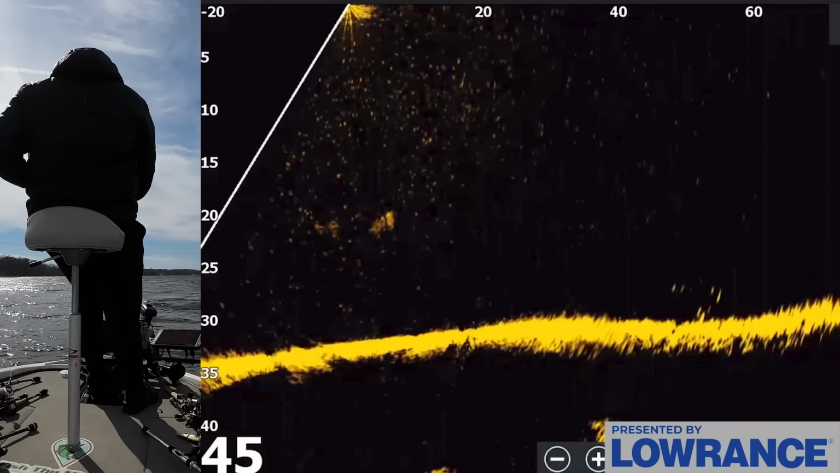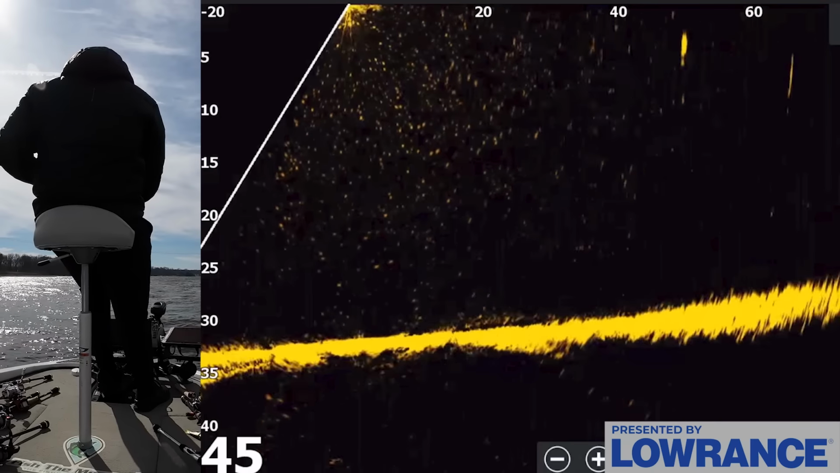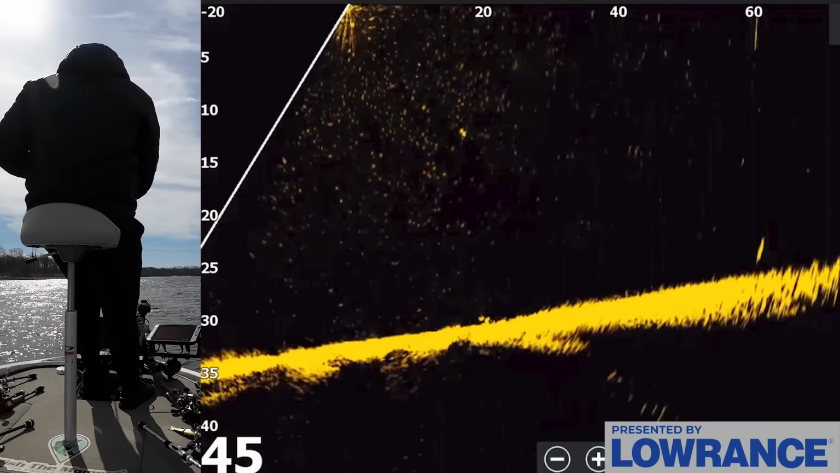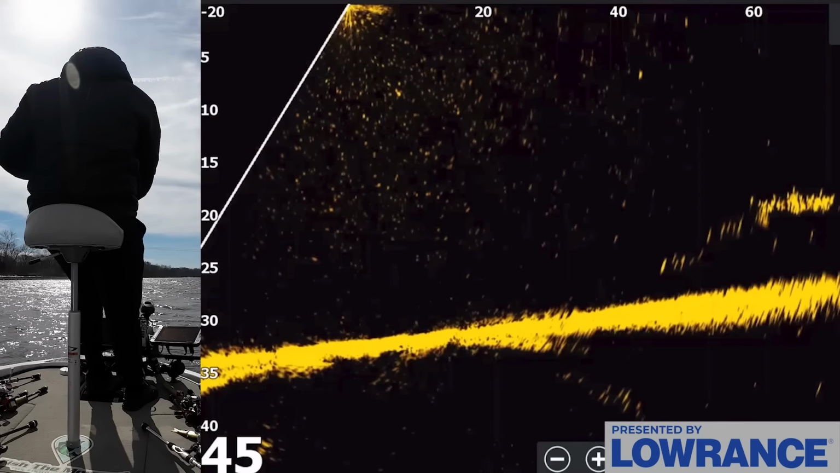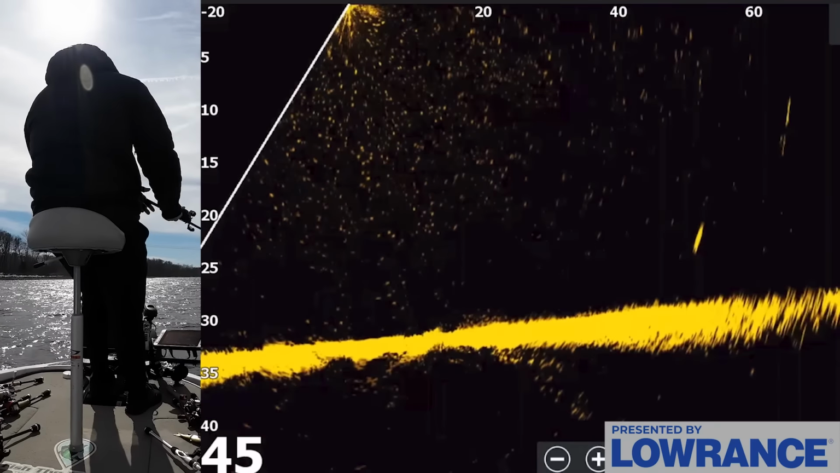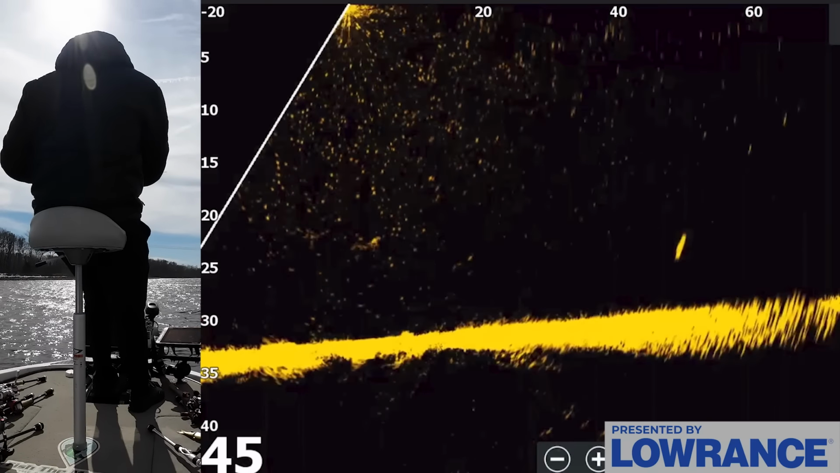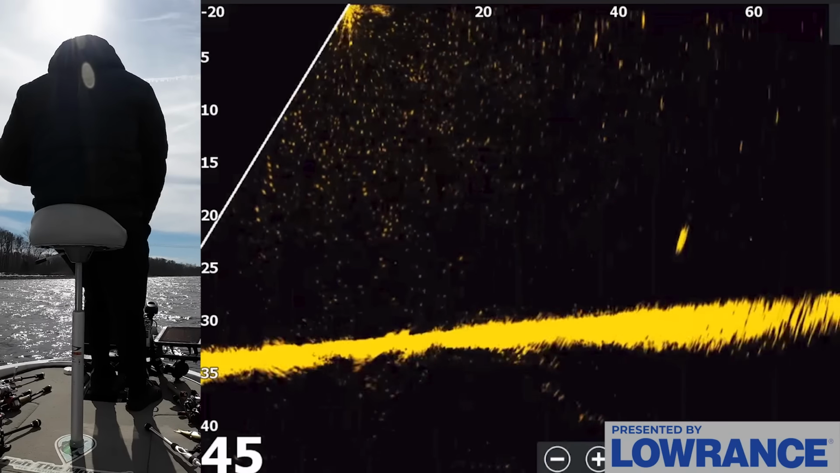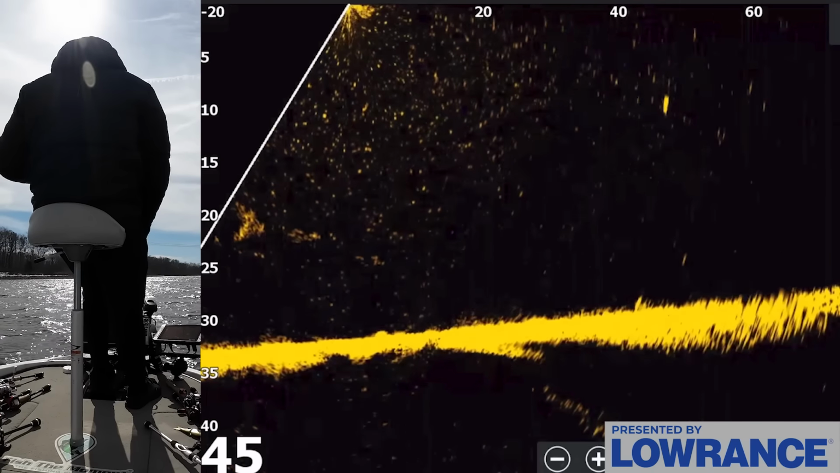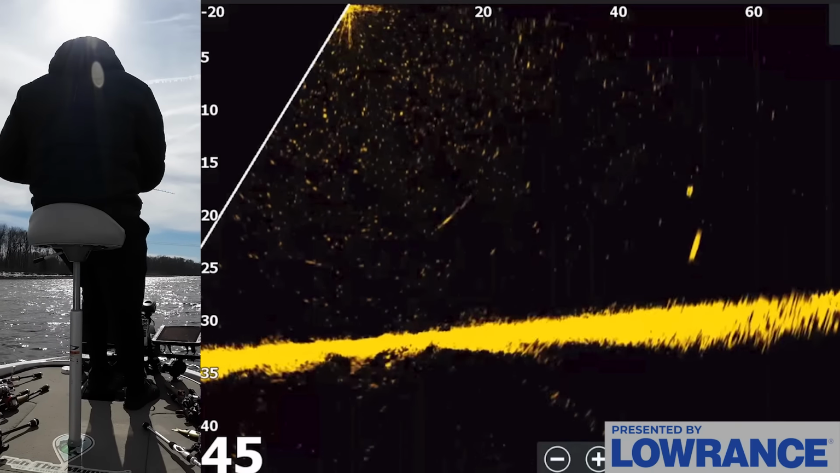I still prefer to just graph because I don't like to randomly go around out here too much, but this is how basically all the tournaments right now are getting won: just getting on the front graph, the forward facing, and just going forward facing around until you see quality fish, quality dots. Like the one on the screen right now, 25 feet down, 50 feet out, is a really nice fish. Can I get my bait to him? That is a question. Looks like I can.